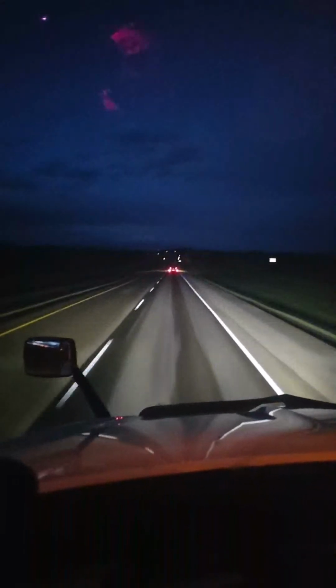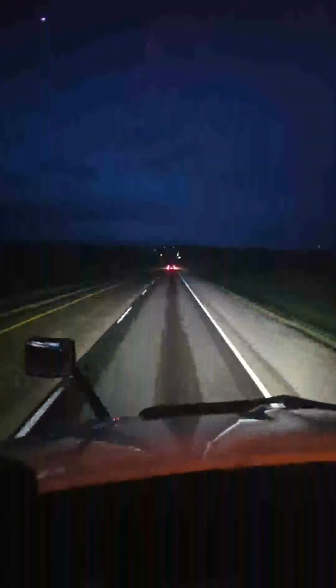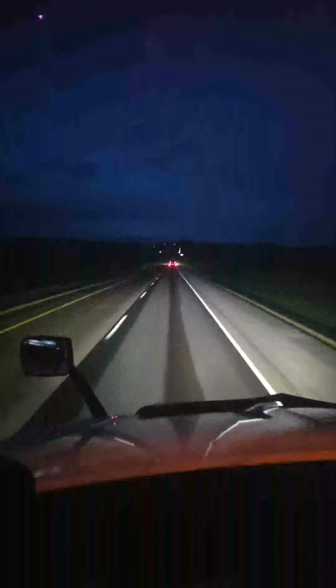Have some problems with that. Well, it was not that load, it was stupid FedEx. Left curve ahead.